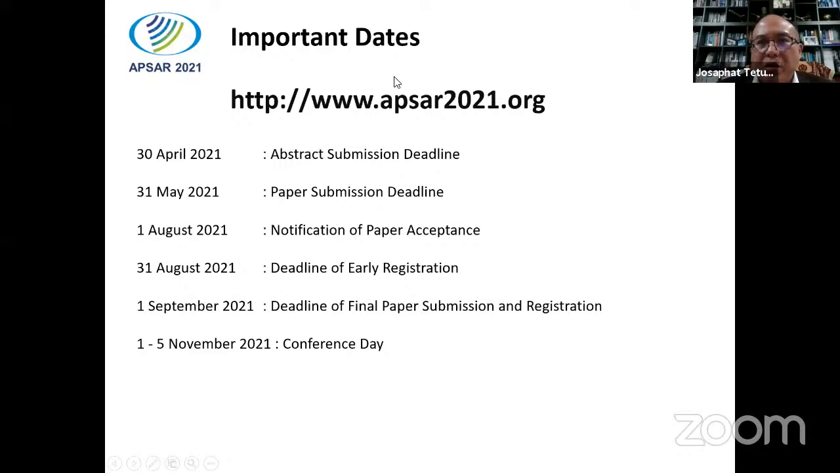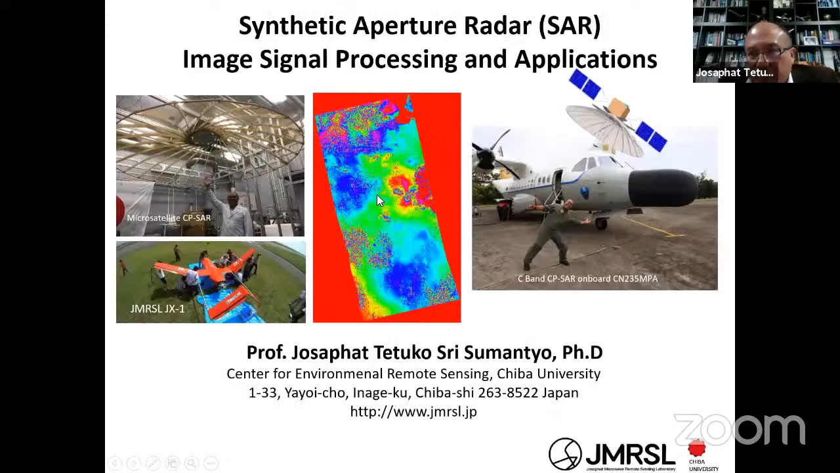We have plenty of time, so please prepare to submit to this symposium. We also consider, especially for Indonesian participants, a good price for the registration fee. Please join us, and we promote the technology of synthetic aperture radar.